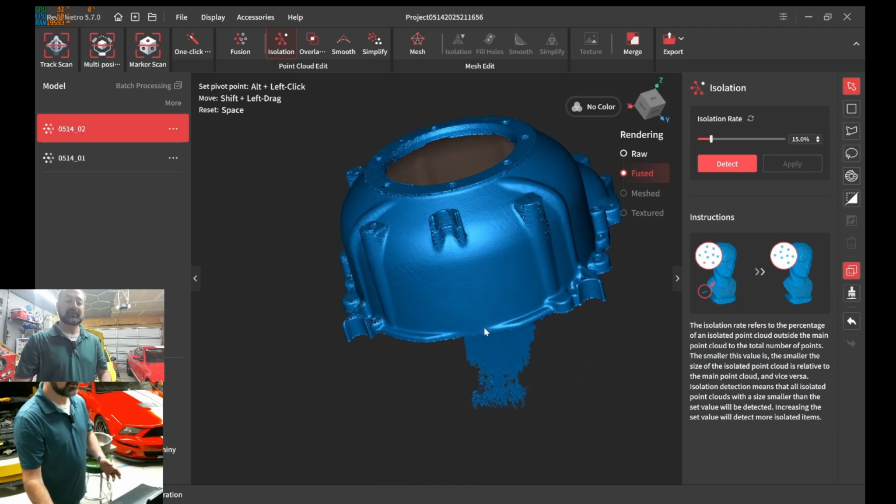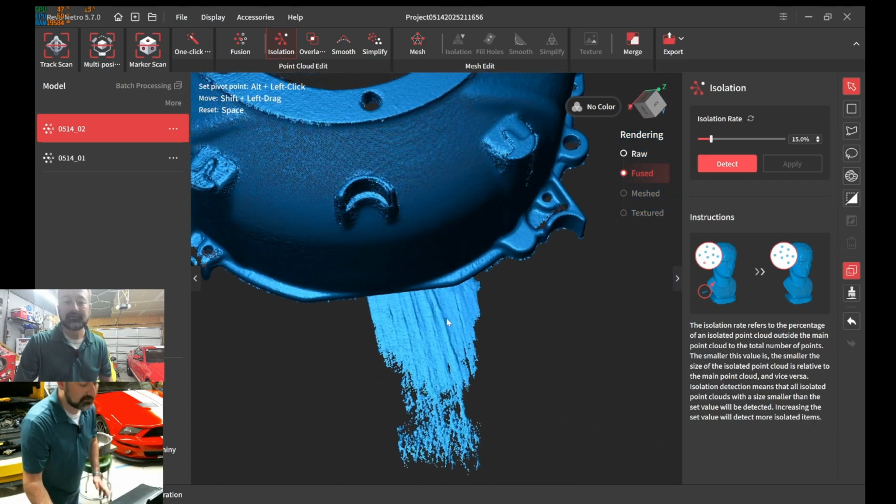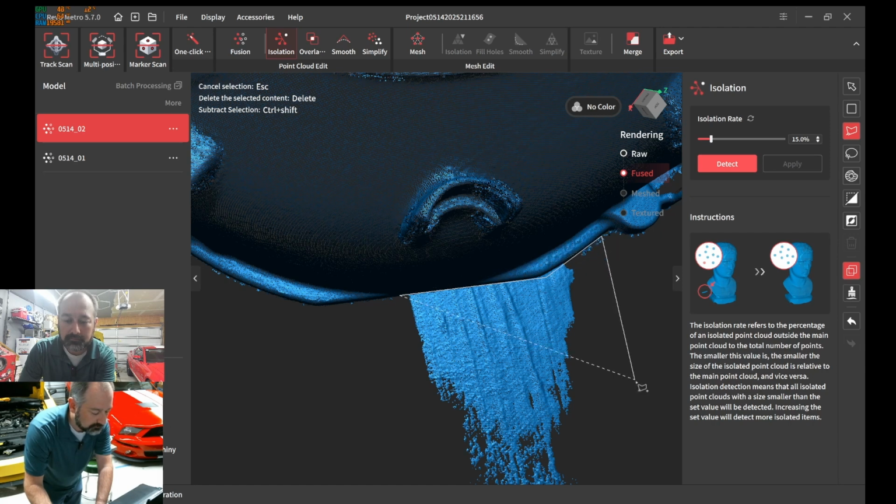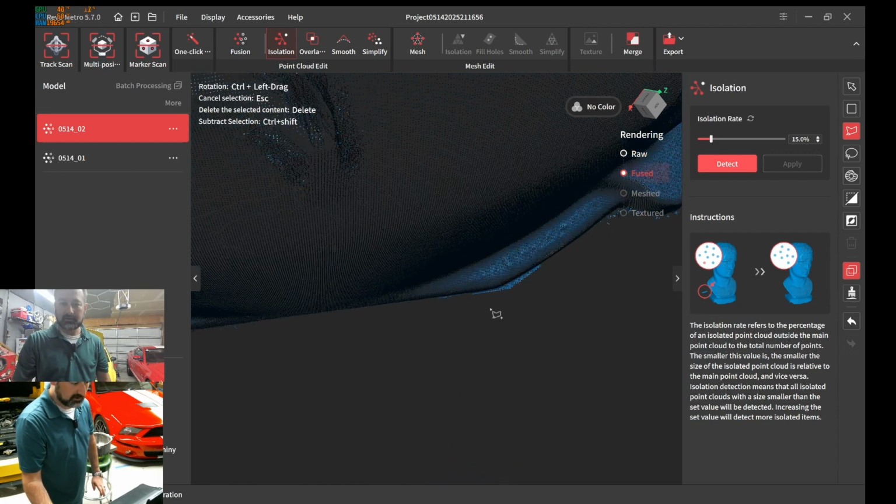This is where elevation would have been the key. I did elevate it to that, but obviously it still caught some junk, so we can just use this tool. Okay, and we got a little bit right there.